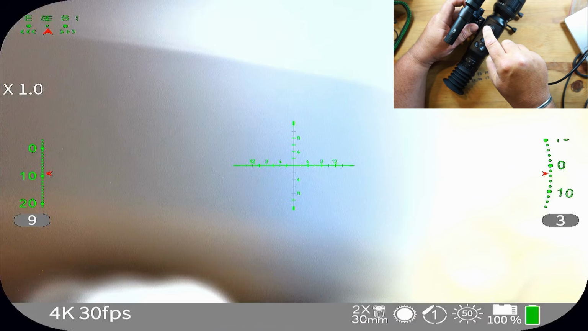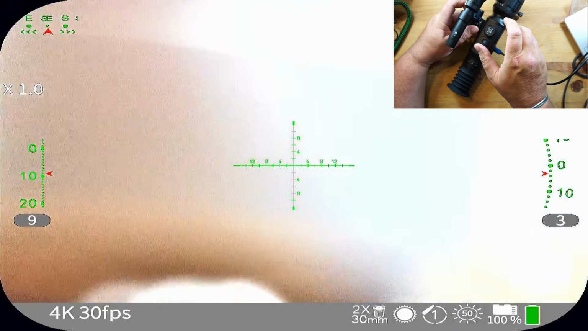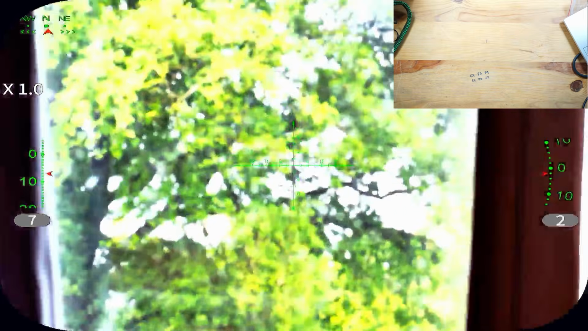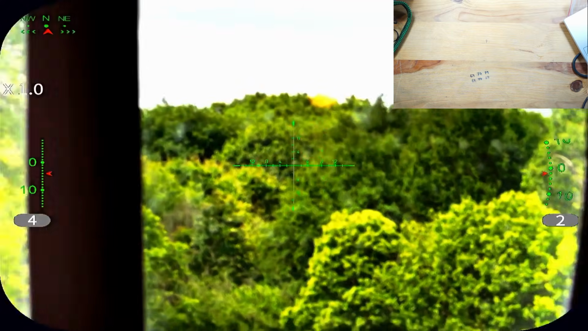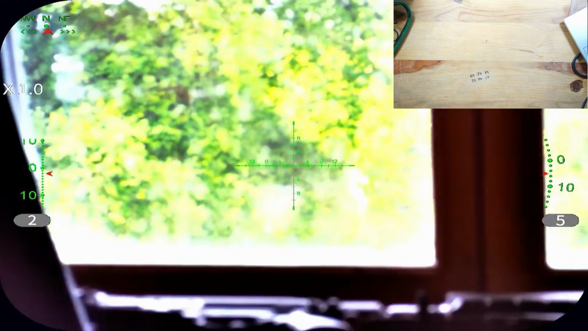So press and hold that, and it'll go back to your main screen. So you've got your green crosshairs there. Obviously, if I can turn it round and point it out the window, we'll zoom in and out.